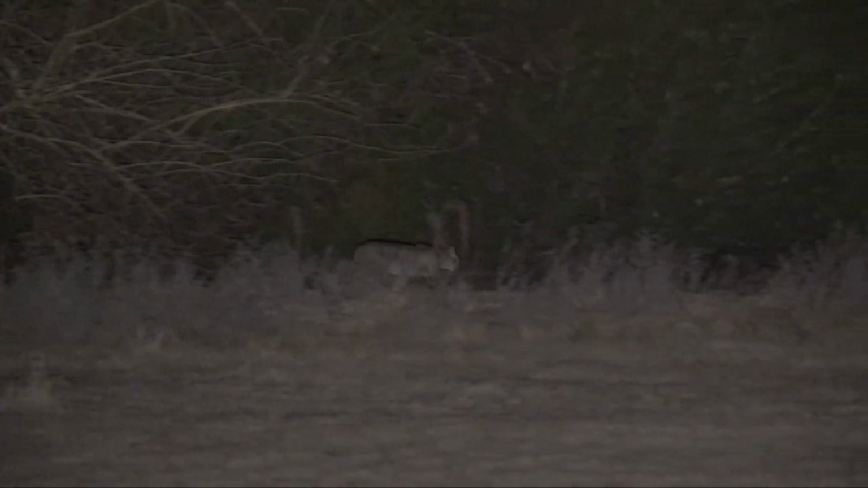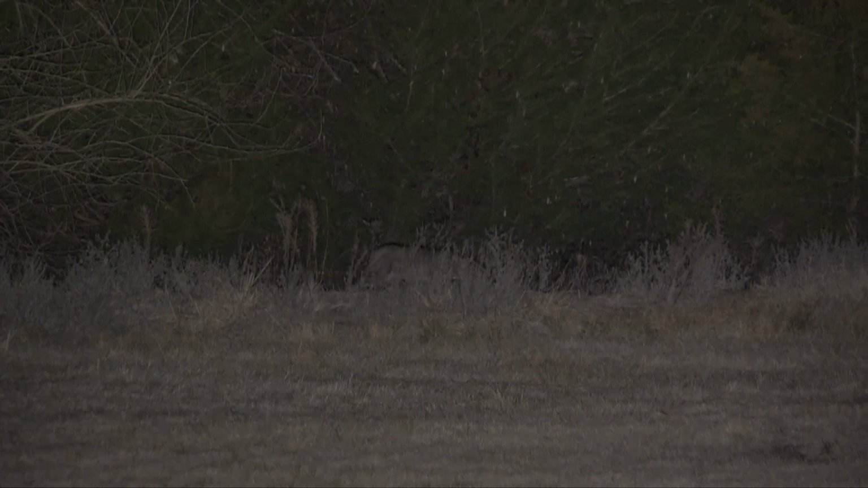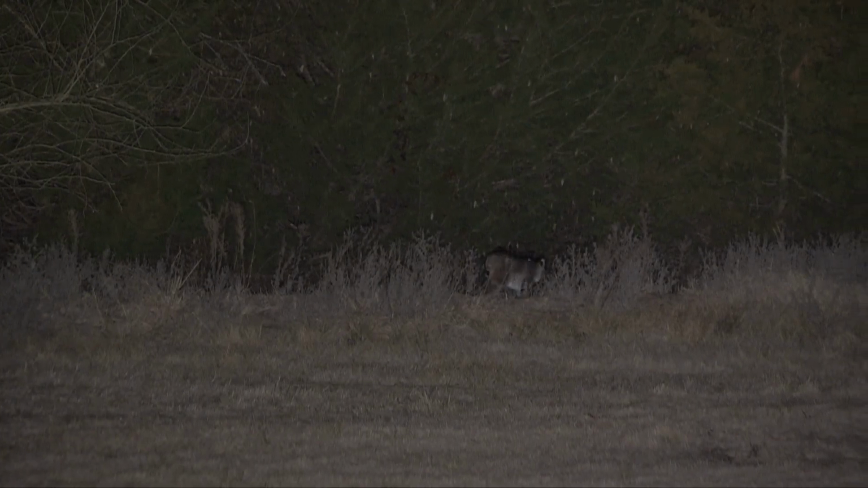He starts looking around, and you can tell he begins to reevaluate the situation he found himself in. The appealing luster of a juicy-sounding rabbit had begun to wear off, until he finally just disappears into the darkness, never to be seen again.